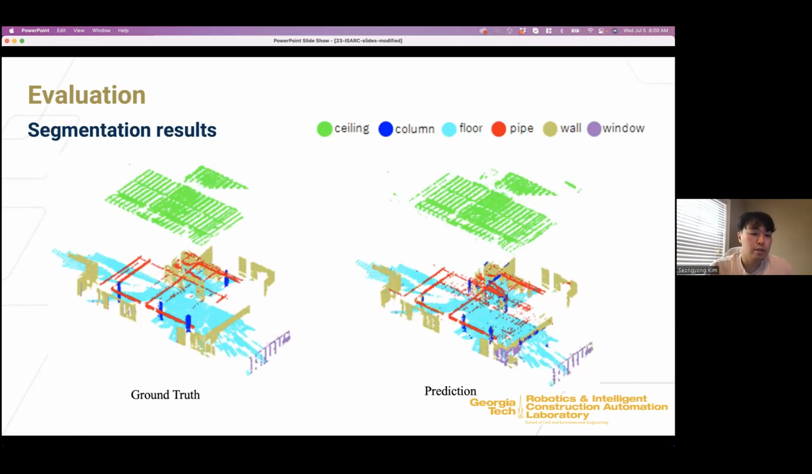Here is some result of the segmentation. The figure on the left is the ground truth, which we manually labeled, and the right one is the prediction. As you can see, there are some misclassifications on ambiguous points, but overall, the majority of the points are well classified with the construction object.